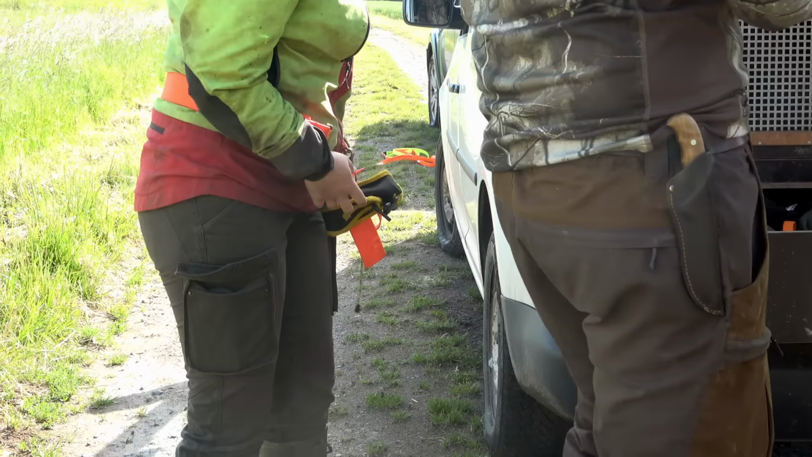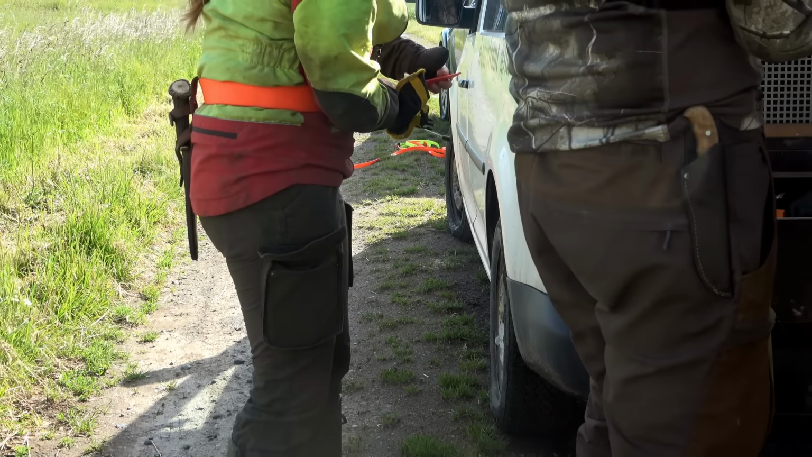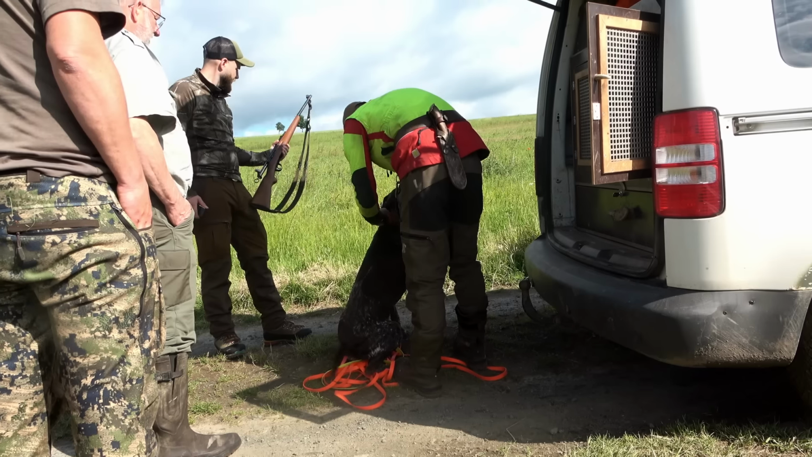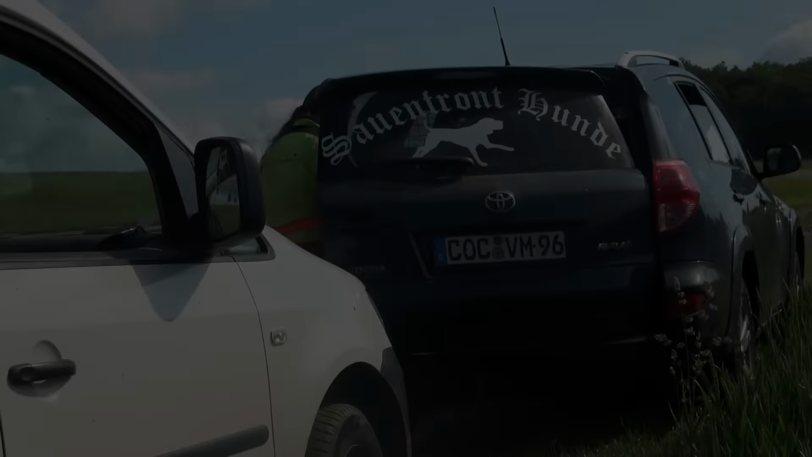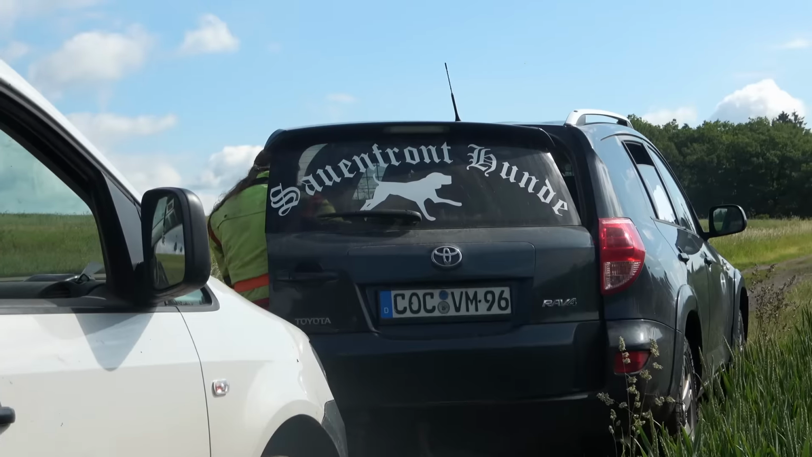It becomes clear pressing on would be dangerous. We make the right call. The search stops for now. Tomorrow morning we return with the dog. We're fortunate to have professional tracking dog handlers within our hunting team. So, organizing a follow-up in the morning is quickly arranged.